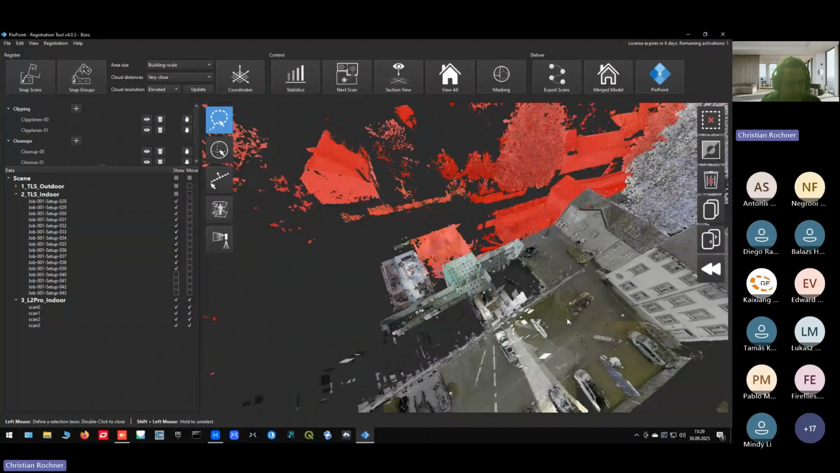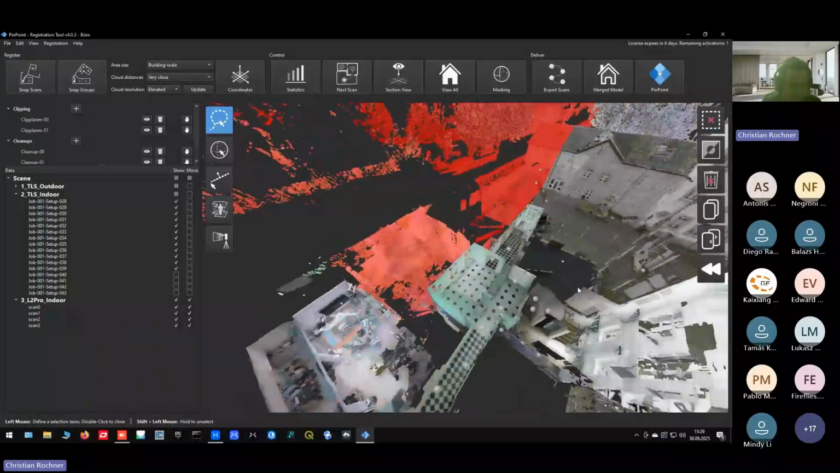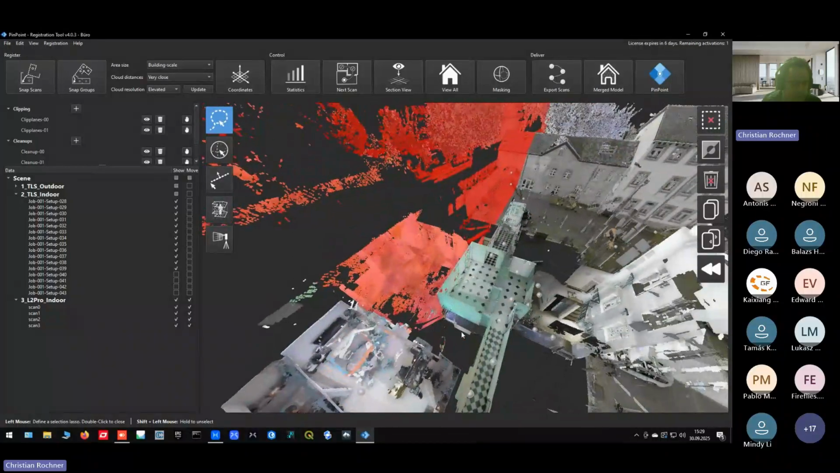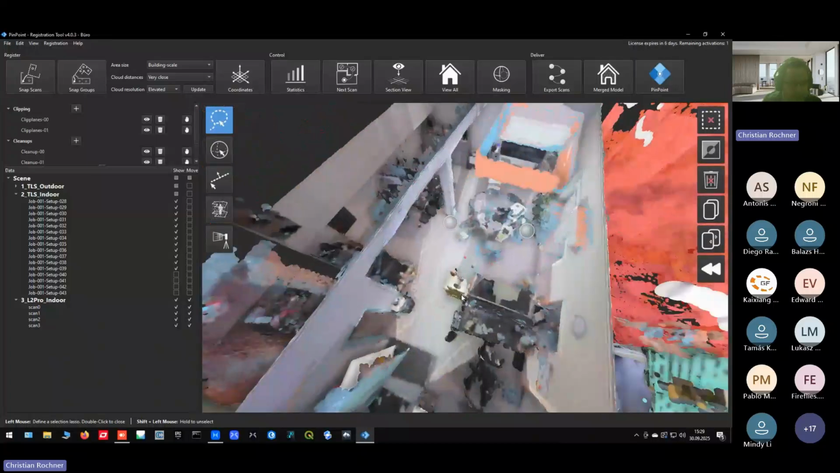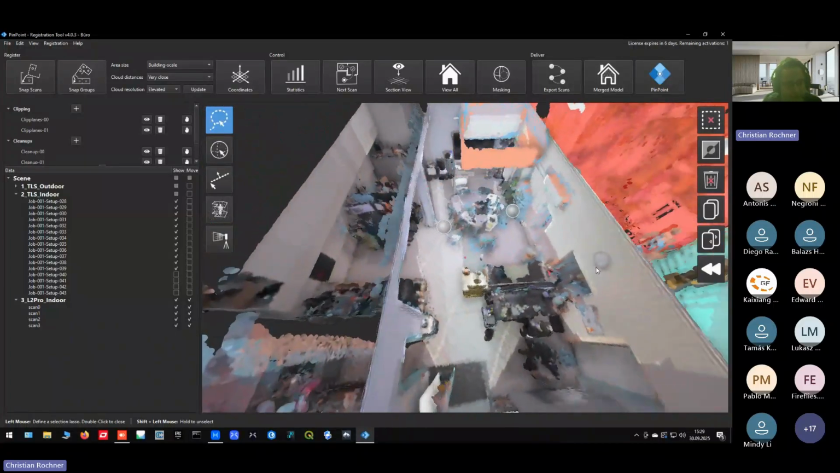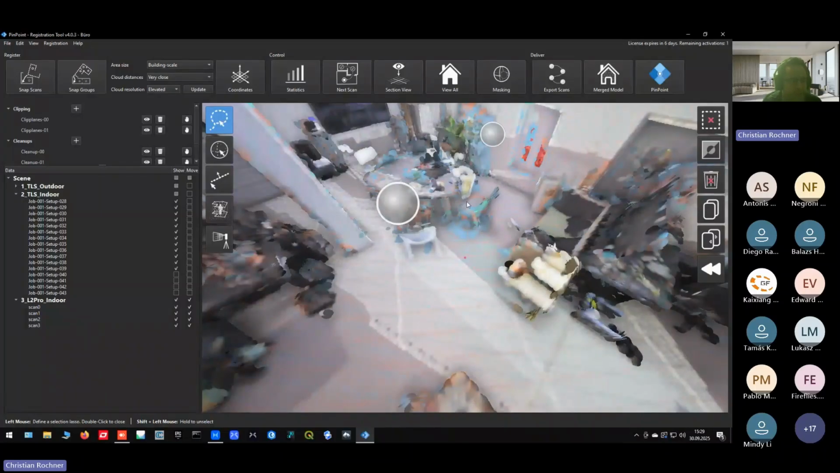Pretty cool tool. And maybe one more thing, you can also delete objects in a nice way. For example, if you have a car or people running through your scan, you can draw a polygon around a certain object. For example, this chair here with this tool.